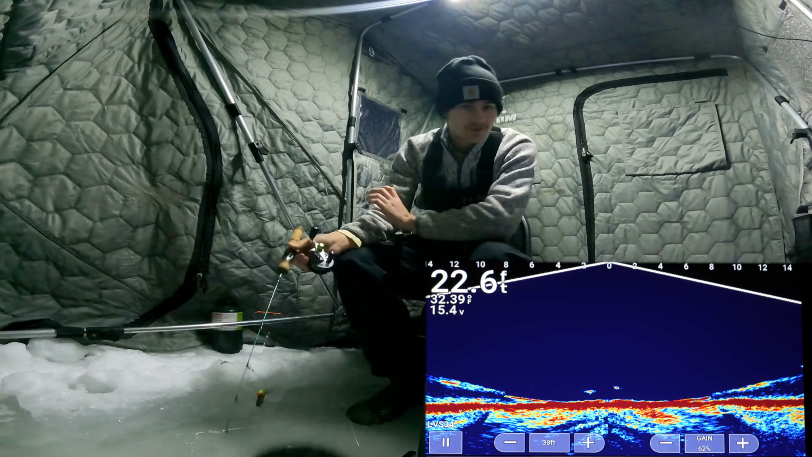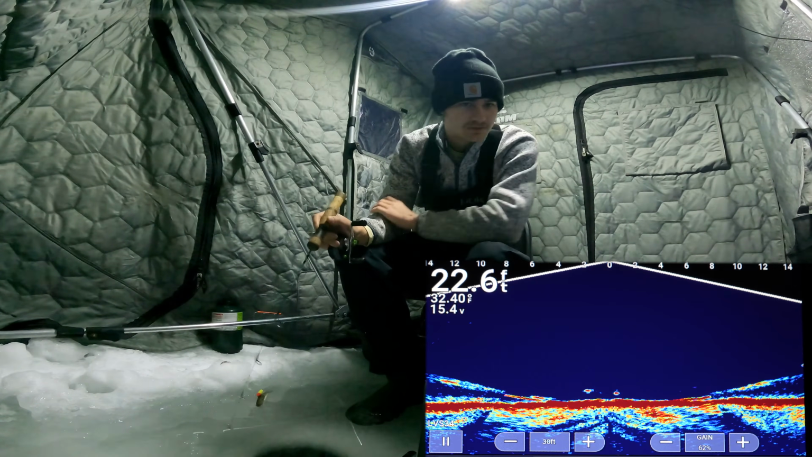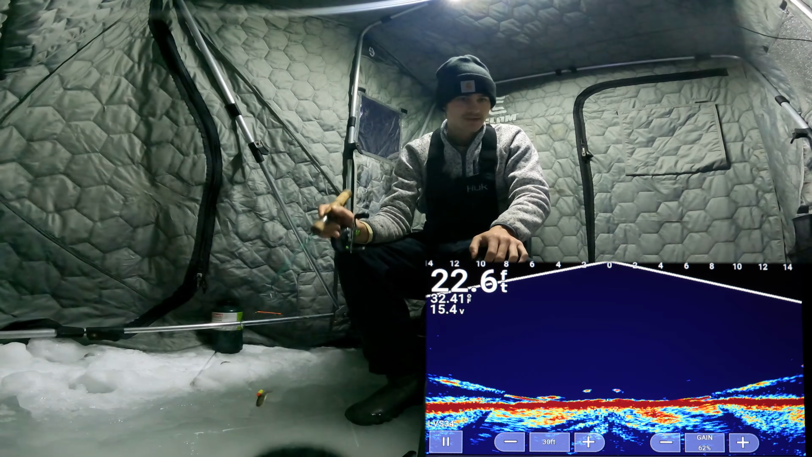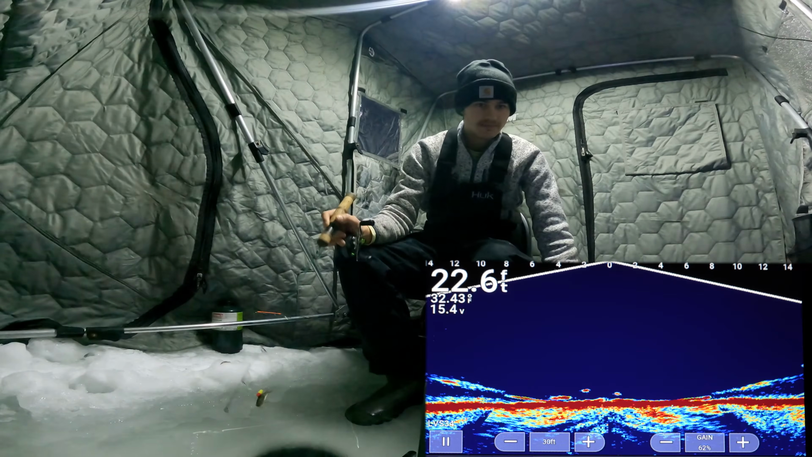I just don't think they want this spoon very much. I think these fish are pretty finicky, so I'm thinking dead sticks might be the move here. Ooh, something's coming across the bottom there. It's a good fish. Oh yeah, look at this guy coming across the bottom, making his way through here. My bait's getting nervous. Is he going up towards that dead stick? He might be. He might be.